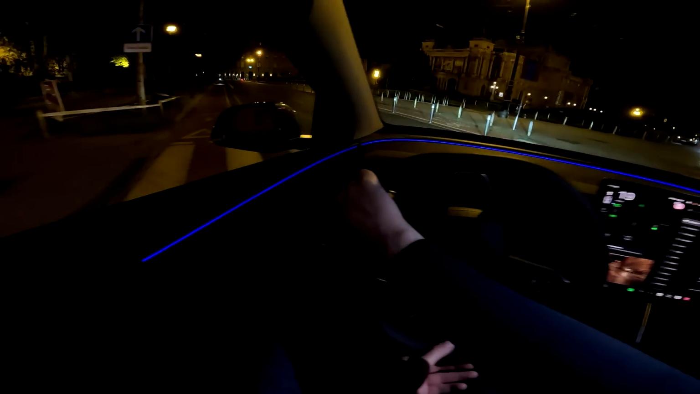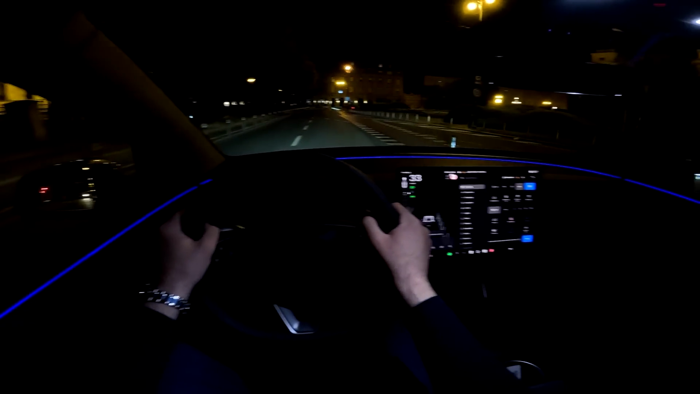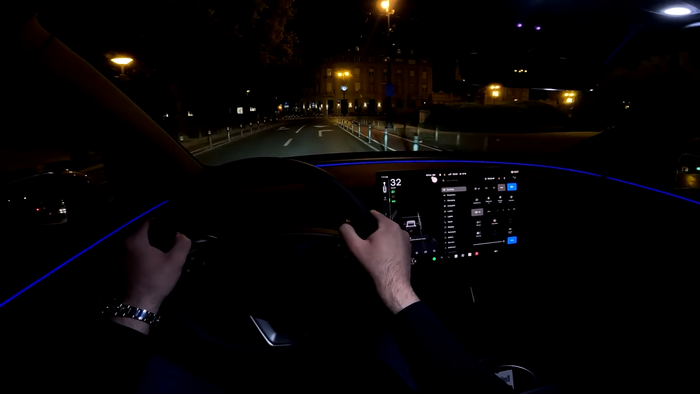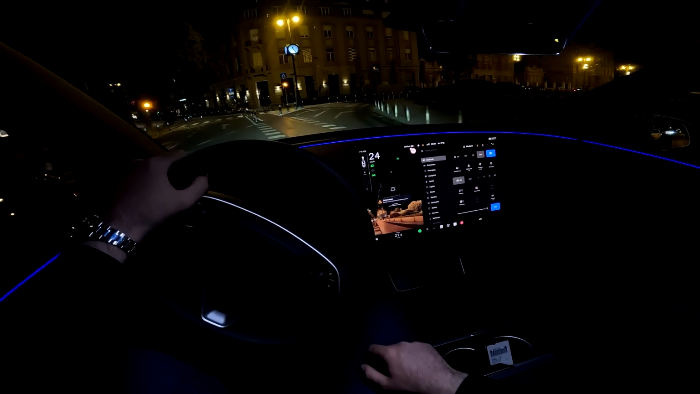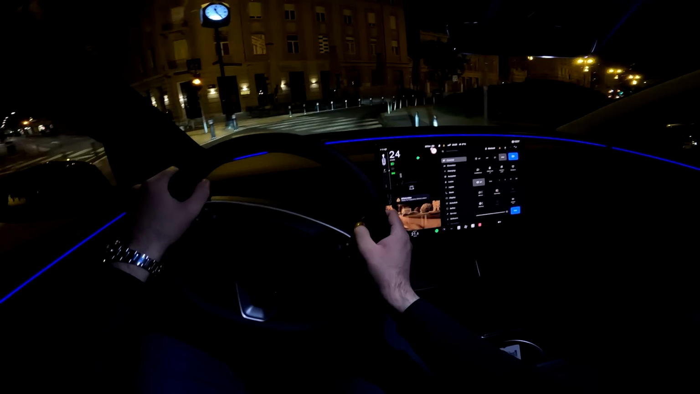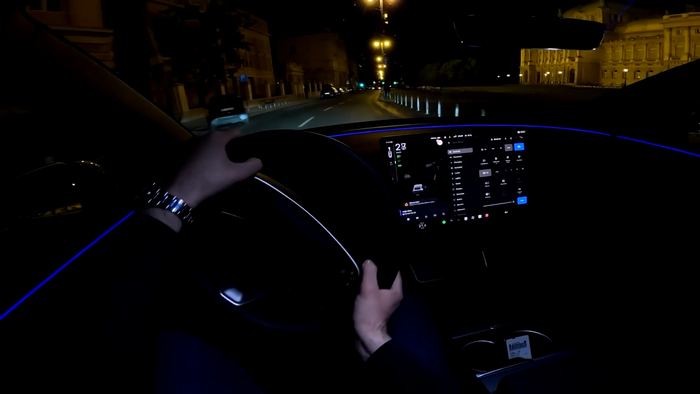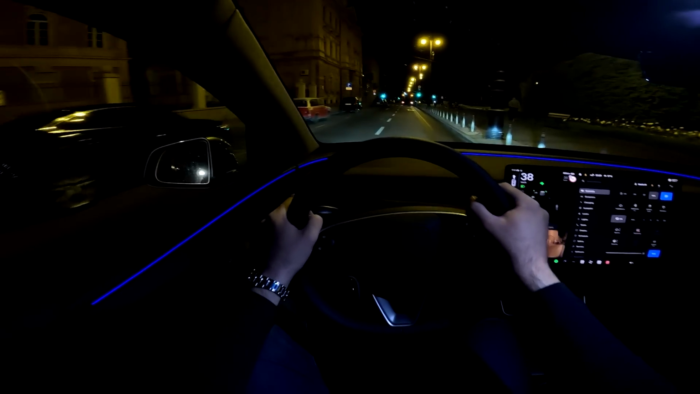And the car has got the upgraded suspension, and it feels very nice even on bumpy roads here in Croatia. When I turn on the indicator, you can see the view here on the camera. And it's just so smooth.